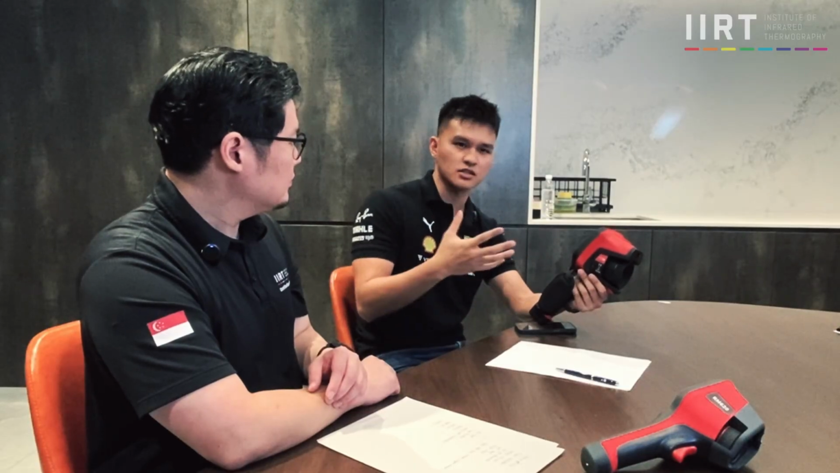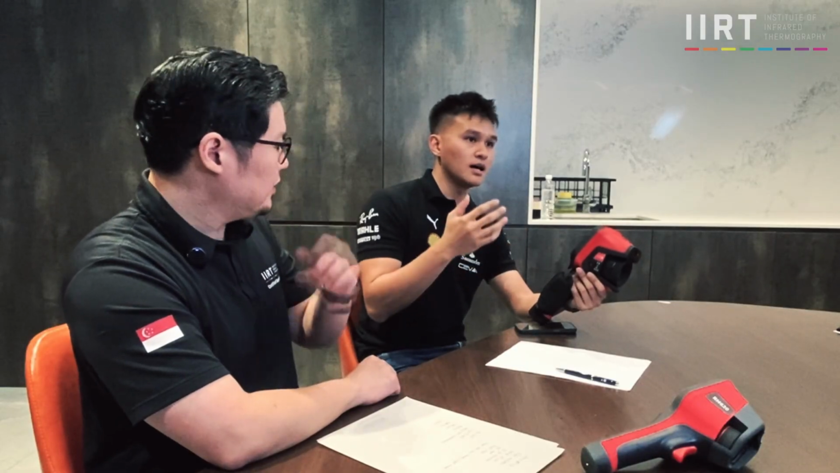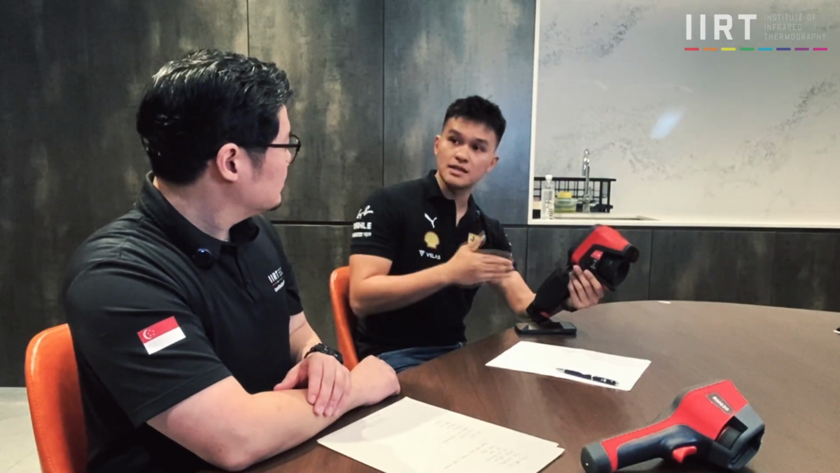Exactly. Right. Very cool feature to have, I think. So when we talk about focusing, like most thermal cameras do, there will be situations where we require some temperature contrast, because without that, we can't get a very clear image. Right. But this wouldn't be the case for this camera.